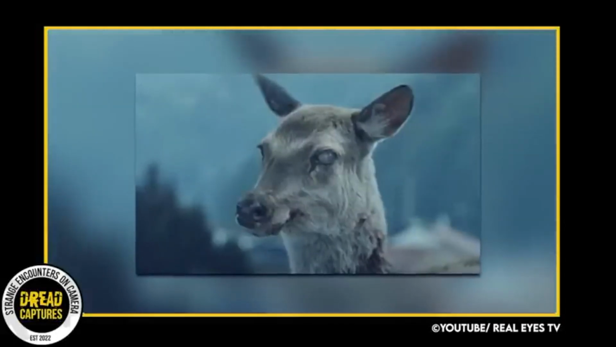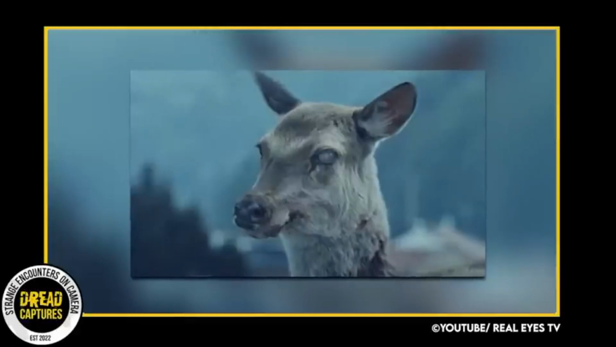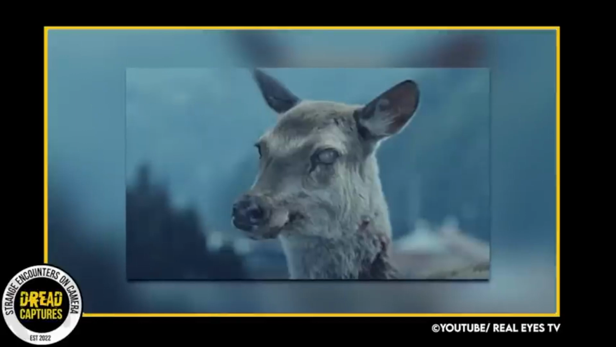Another possibility, and this is a growing problem in the United States, is CWD, chronic wasting disease. This is a disease that affects deer, elk, moose, etc. It's a neurological disease and makes the infected do some weird things.